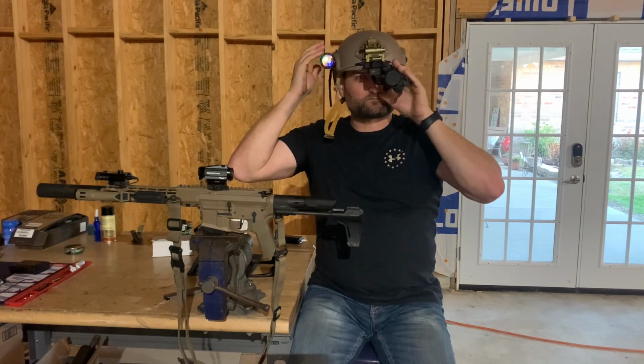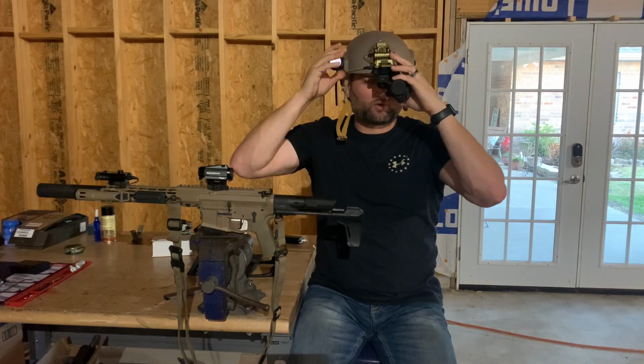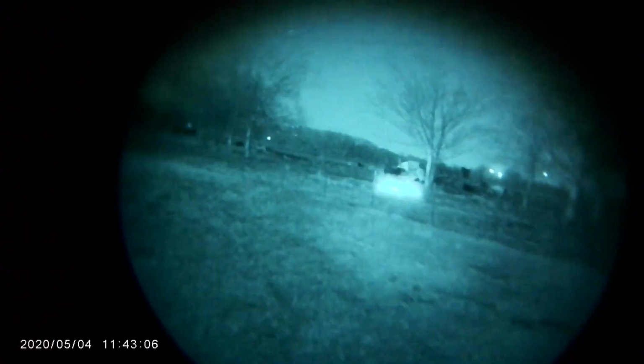Now, recently I bought a recording device for the PVS-14 from a company called Unobtainium, link in the description. It's a small little PVS-14 camera that allows you to record footage through the PVS-14. So I'm going to roll in the footage. You can see the quality of the video. I paid 114 bucks for this thing. It's as simple as it comes. It's a small little camera.